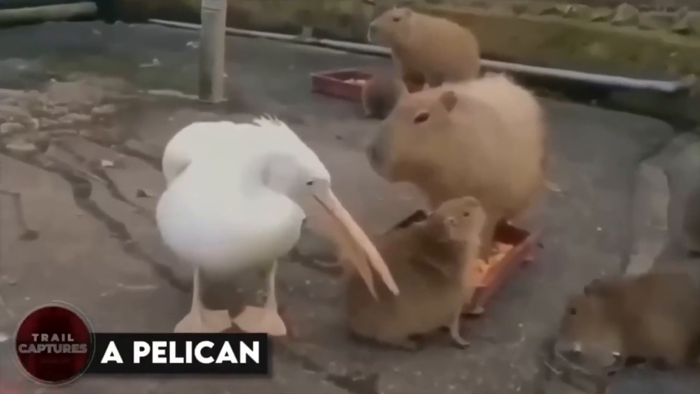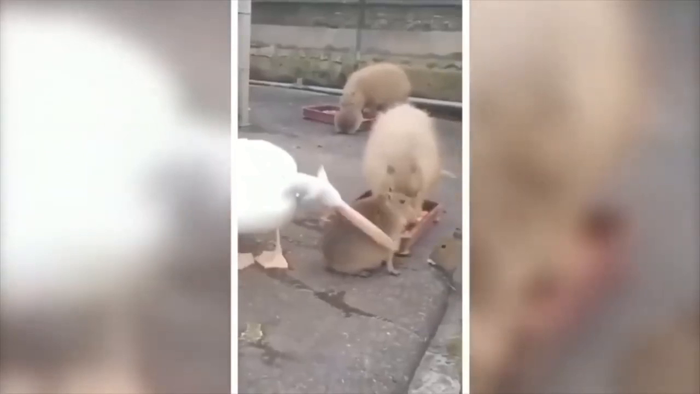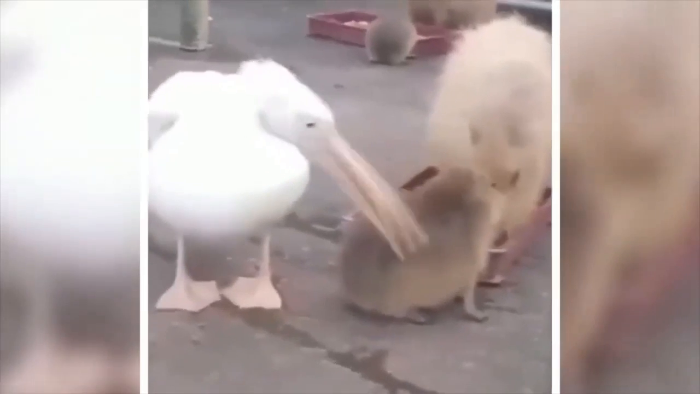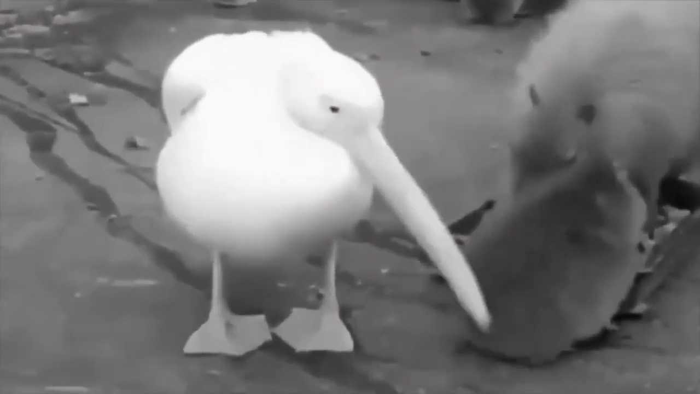A pelican. This pelican was recorded by a man trying to eat a capybara. I mean, we know and I know that he knows that the capybara is too big for him, but no, that won't stop him from doing that. And then he is just left all embarrassed because he did not succeed.